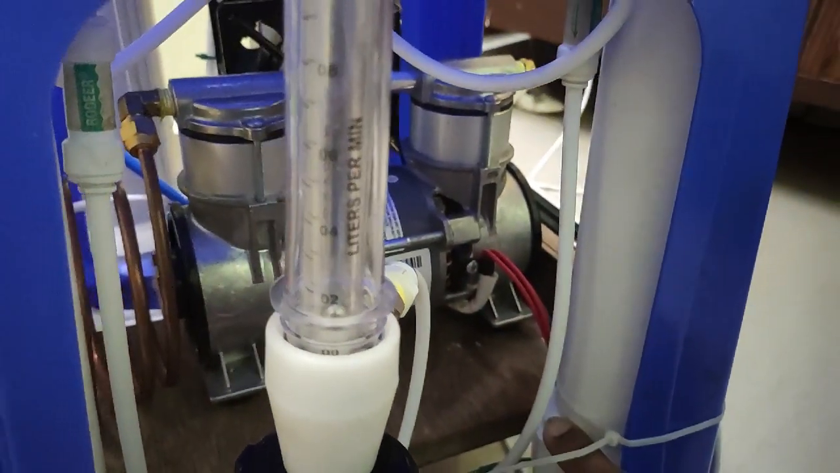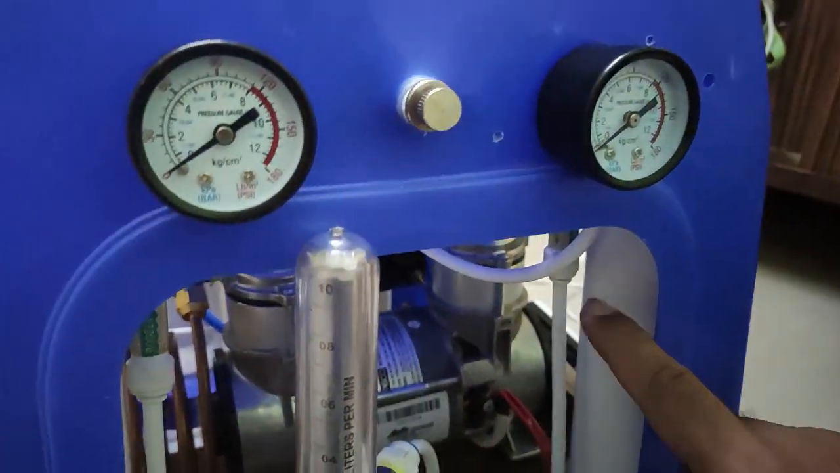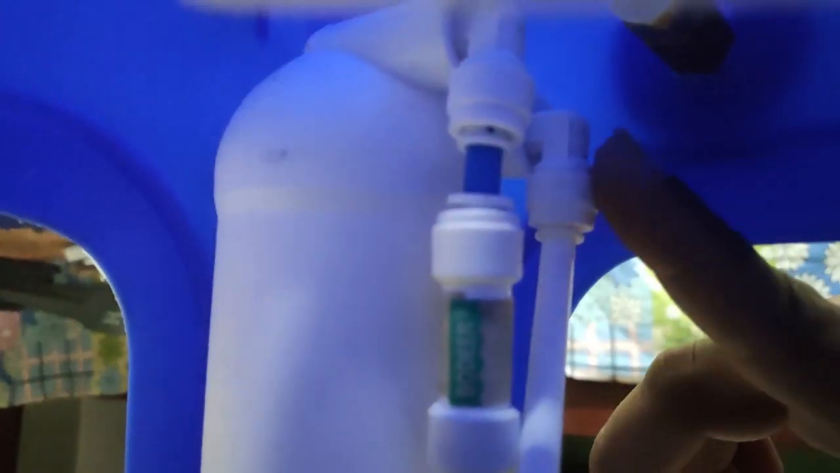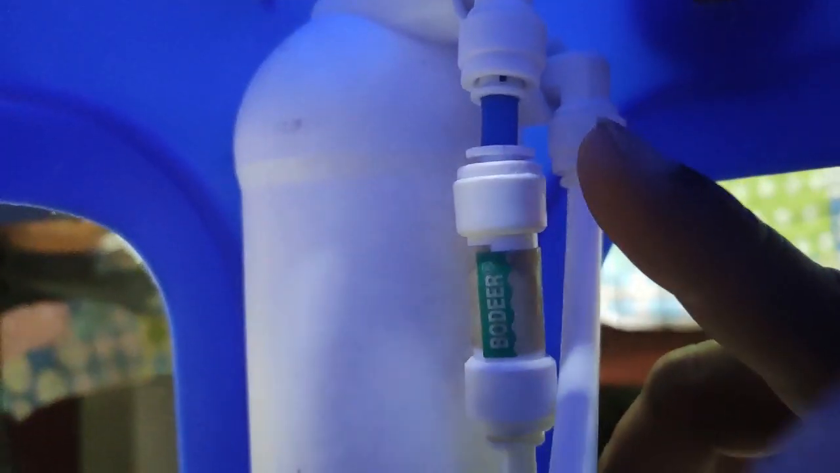Now the chamber gets pressurized. Once it is pressurized, it comes out of these two valves. Let me show you clearly. It comes out from two outputs.